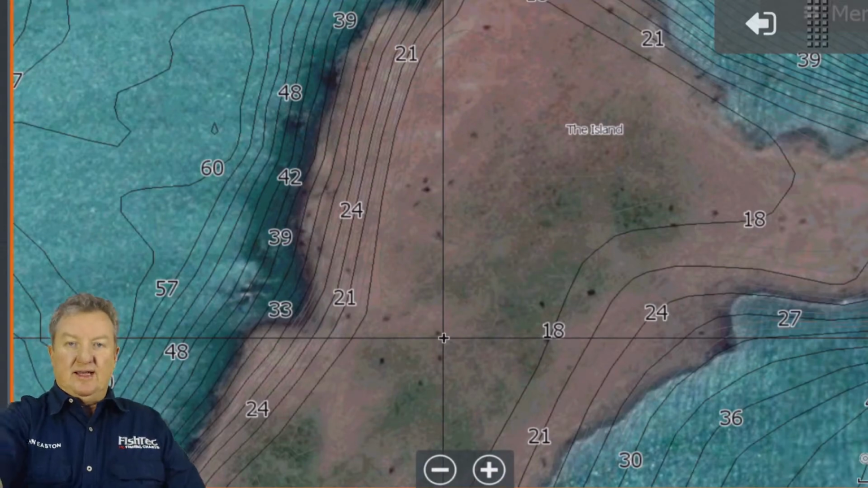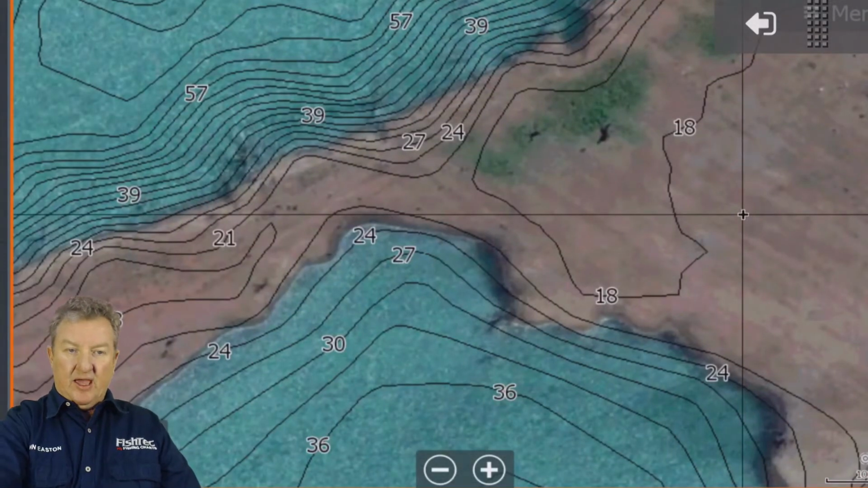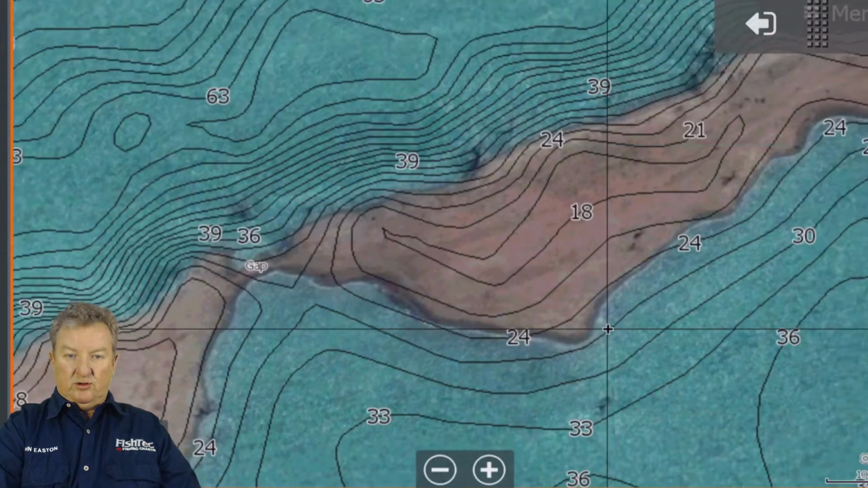Right, now let's talk about, while we're on this island, let's say the water level does start to come down a bit, and the water has dropped for some other reason, lack of rain or whatever, and it drops by, let's say, 20 feet, for example.